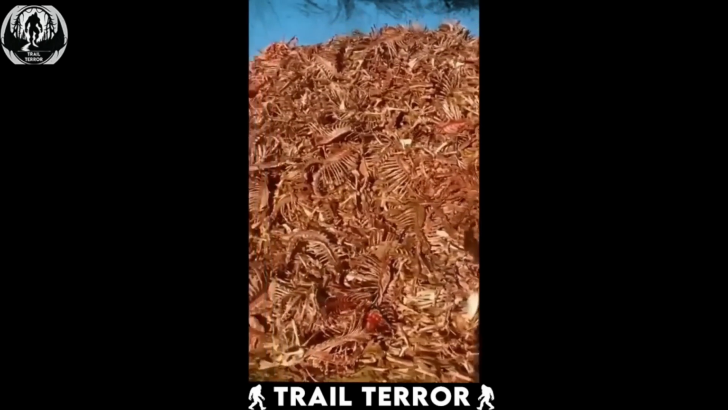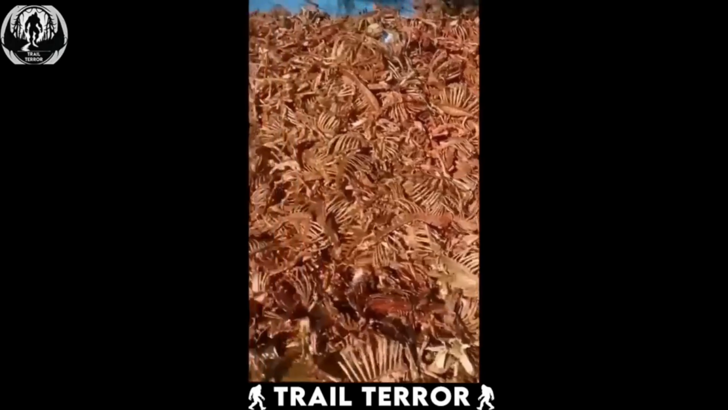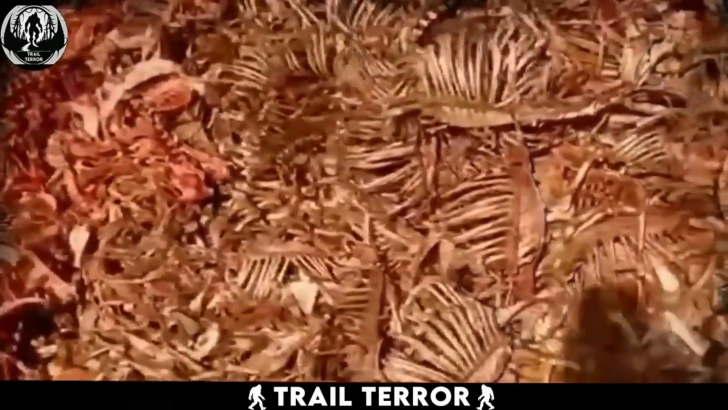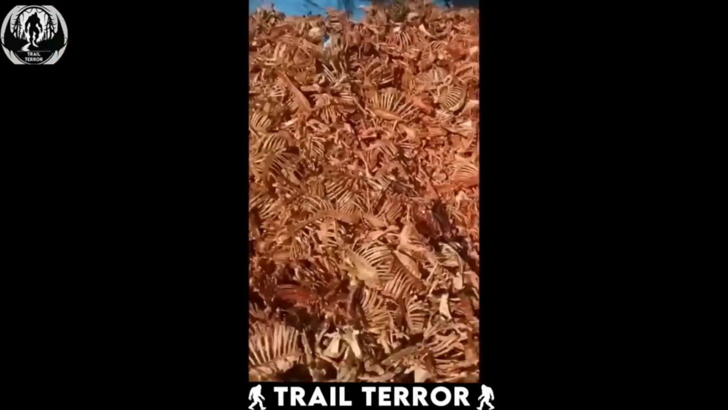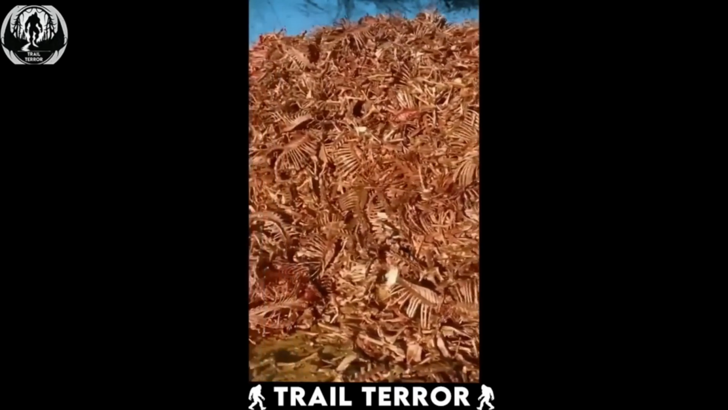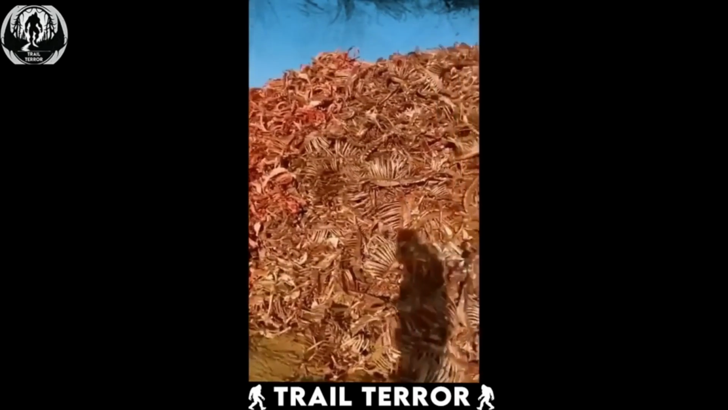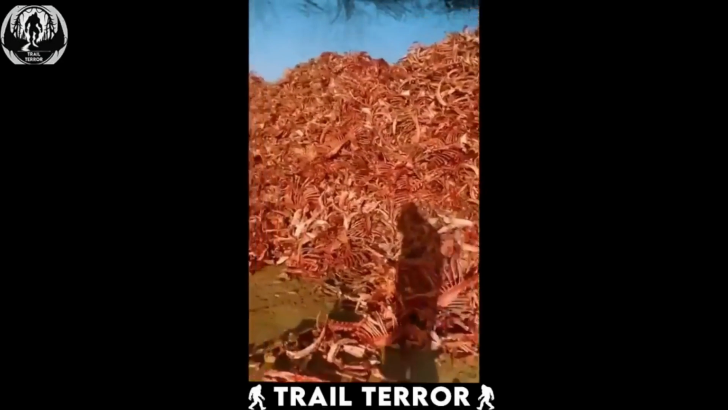Some viewers are saying they might be leaves from some exotic tree, just lying around drying out. Also, there are no skulls or anything like that can be spotted in the pile. So I am leaning towards the idea that they're probably just some peculiar tree leaves. However, no matter how you try to rationalize it, it's still pretty creepy. If I stumbled upon something like that during a hike, I might just keel over from the shock.